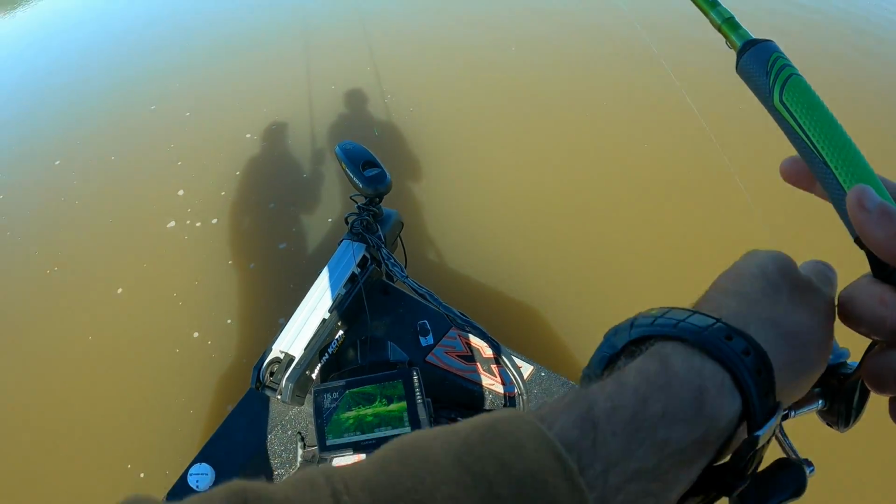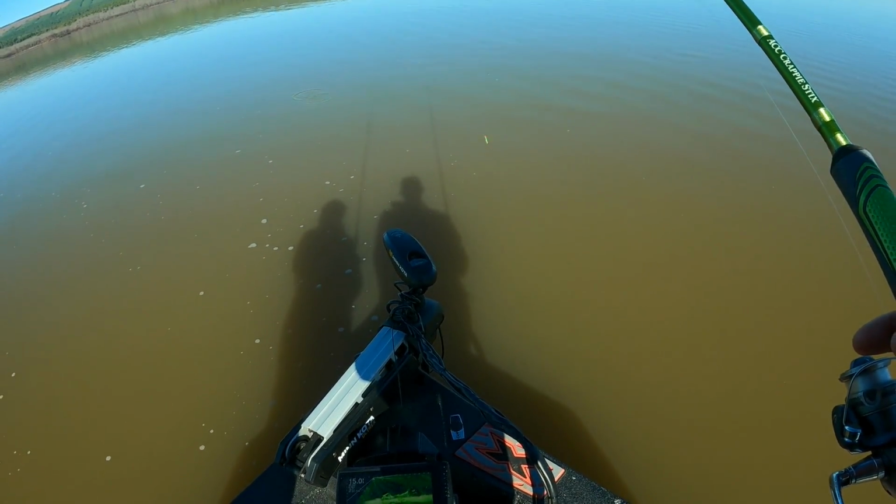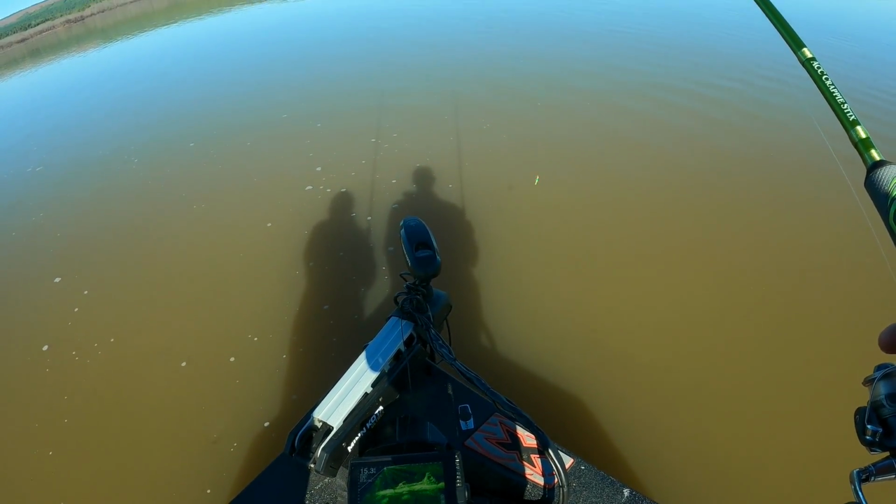See those big blobs right there? Yeah. Those are nicer fish. Not like 2-pounders or nothing, but it's only, how deep is that down there? 14 feet. I like how that lays right behind it. Okay, lift up.